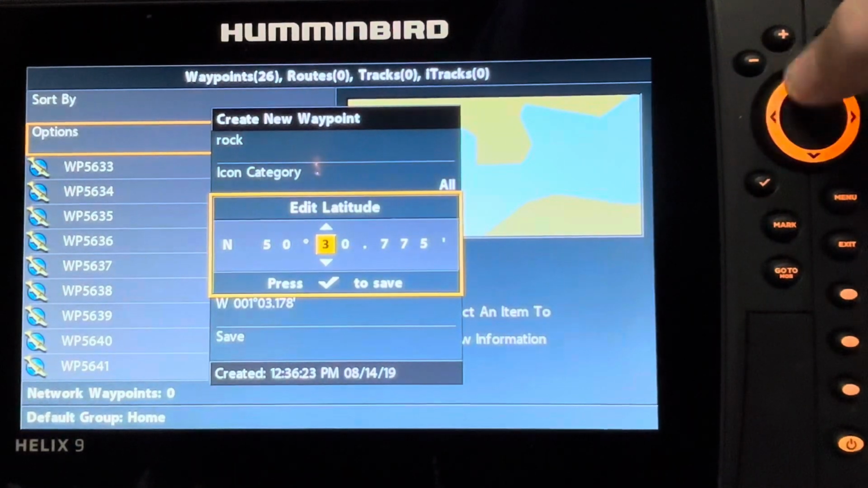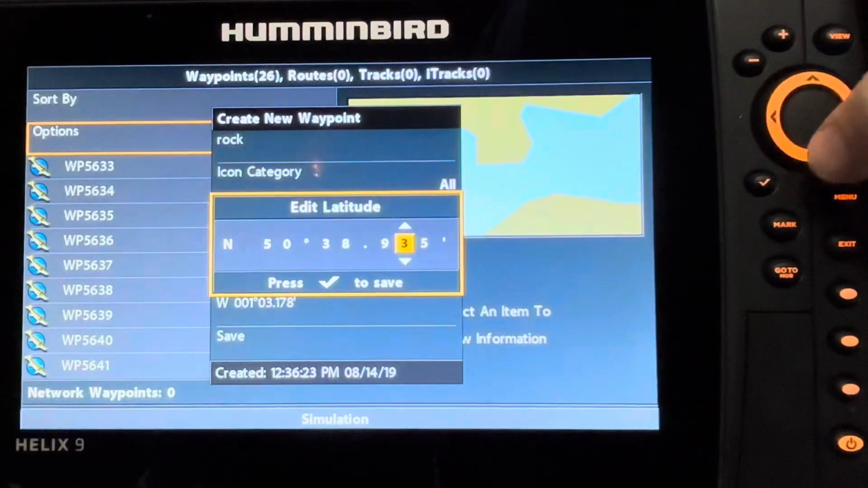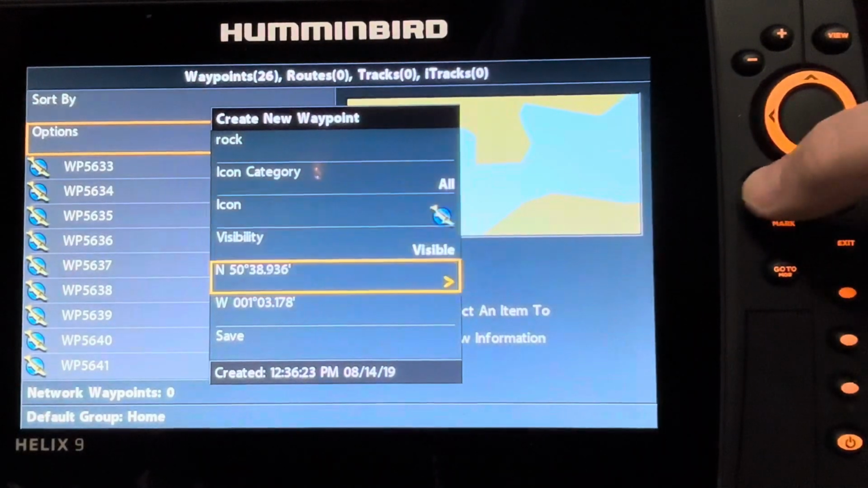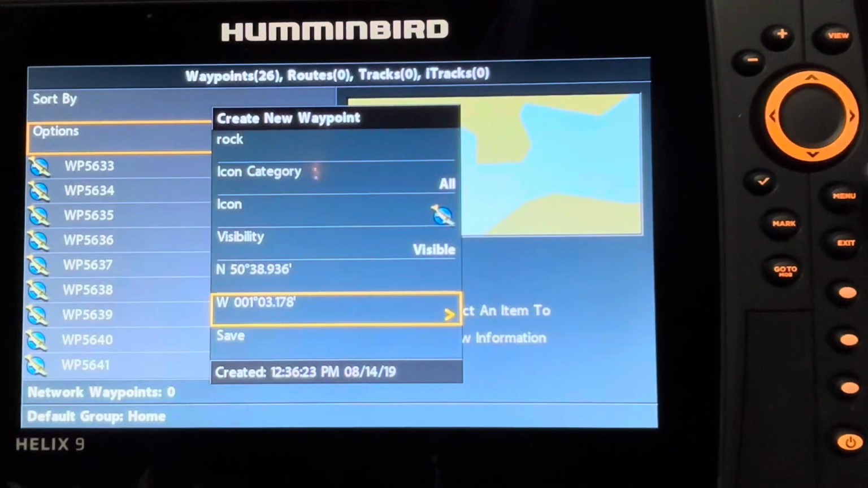We're going to do 38. And we're going to do 9 for 36. And then we check to save, and then we would have to do the same thing down below for the west coordinates.